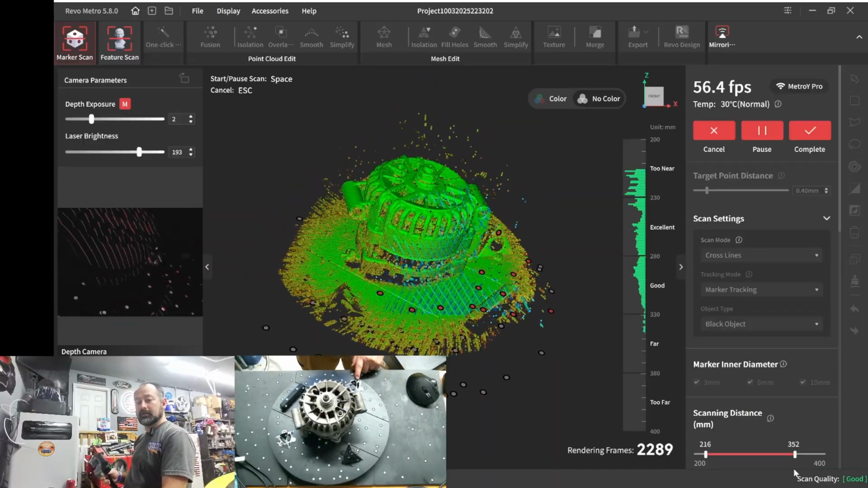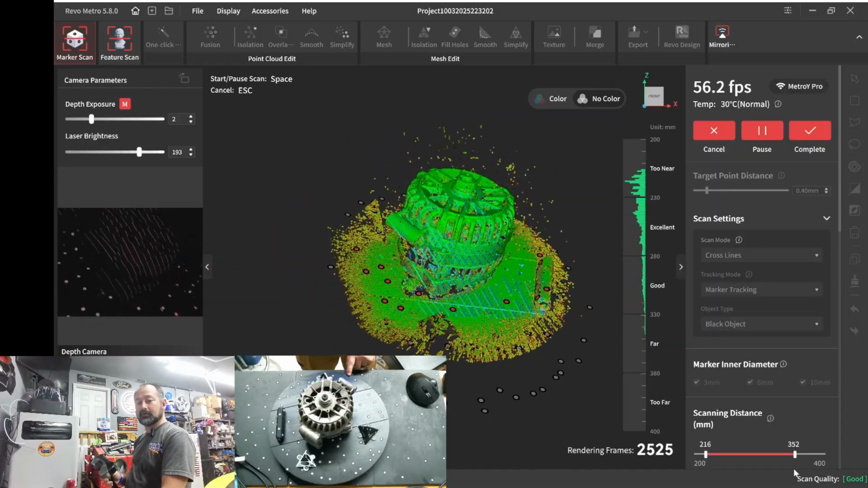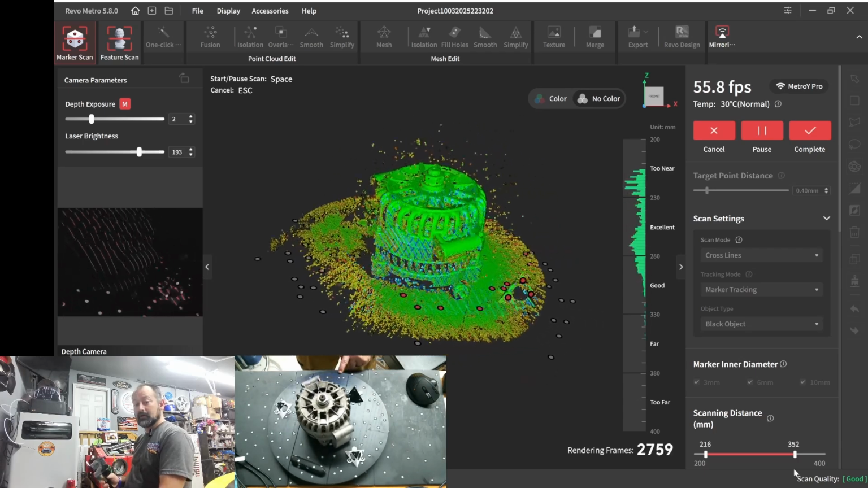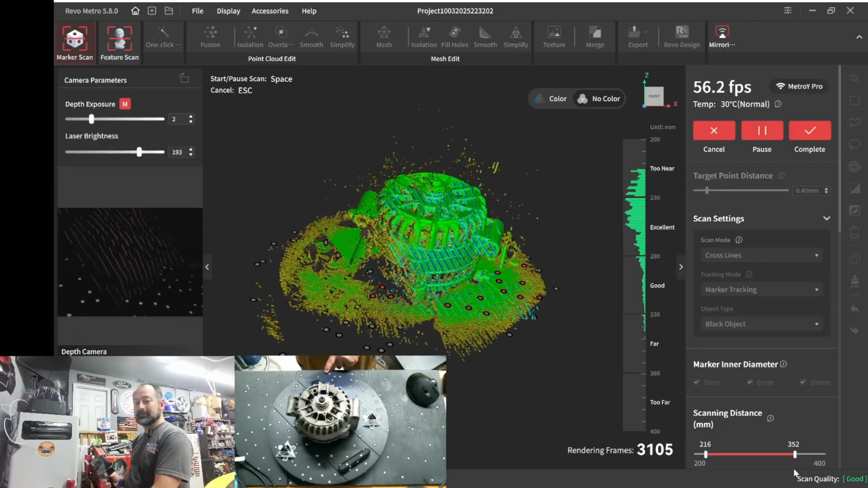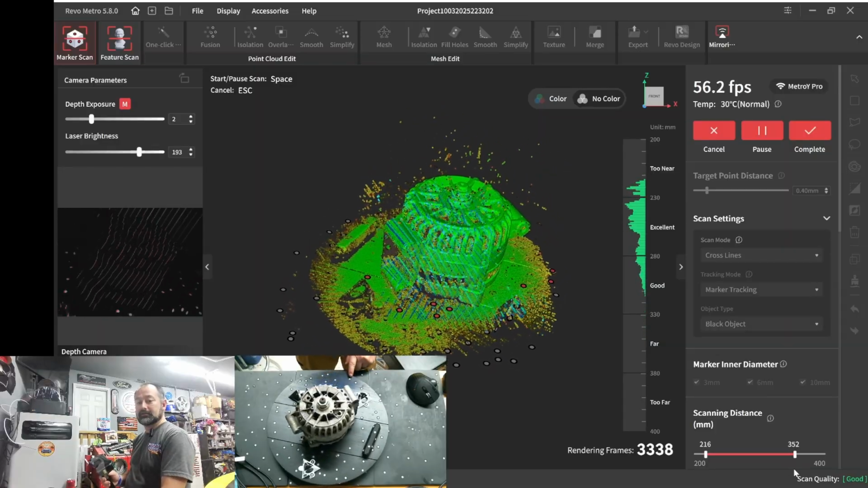Now I am in cross laser mode, and on the Pro you get 34 cross laser lines. That's why it's actually capturing this really quickly. And I'm also in my trusty dark mode. I don't think you quite need it on this particular part, but I've just gotten in the habit of using the dark mode on every Revopoint scanner I use.